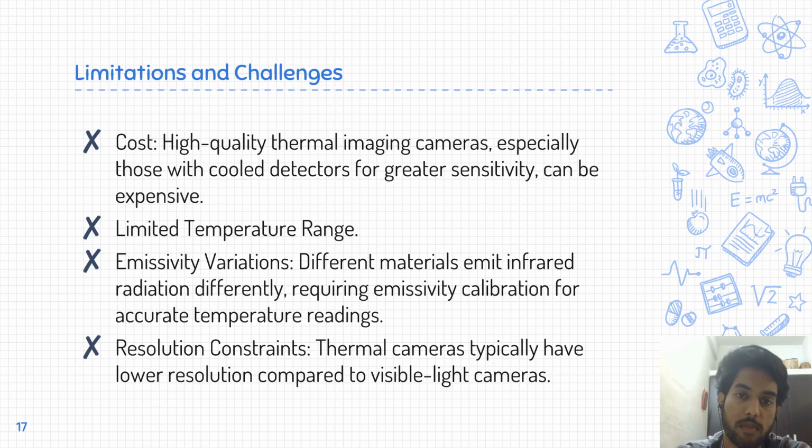Now let's discuss some limitations and challenges. The cost is a limitation, because high quality thermal imaging cameras, especially those with cooled detectors for greater sensitivity, can be expensive. These cameras are used to scan hot surfaces and hot areas, so in order to maintain proper operating temperatures for the instruments inside the camera, oftentimes they are required to be cooled, and this whole setup to keep the camera at a certain temperature can be a little costly.